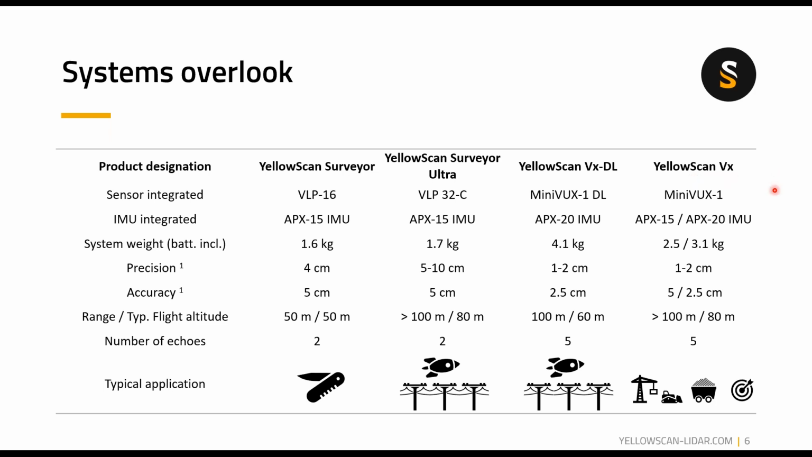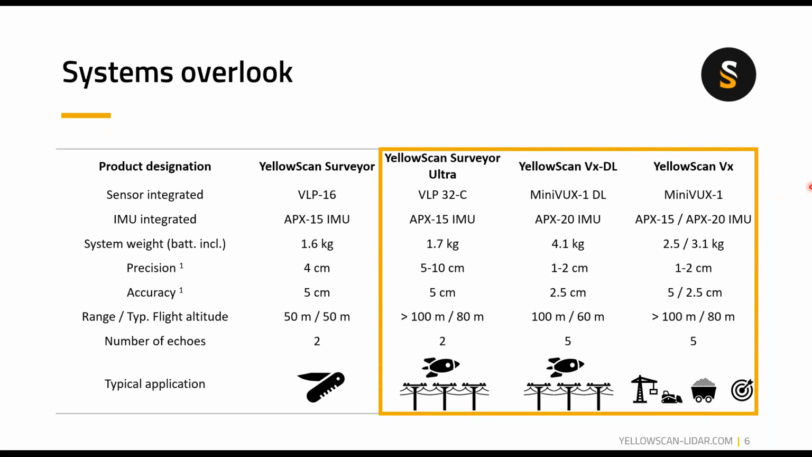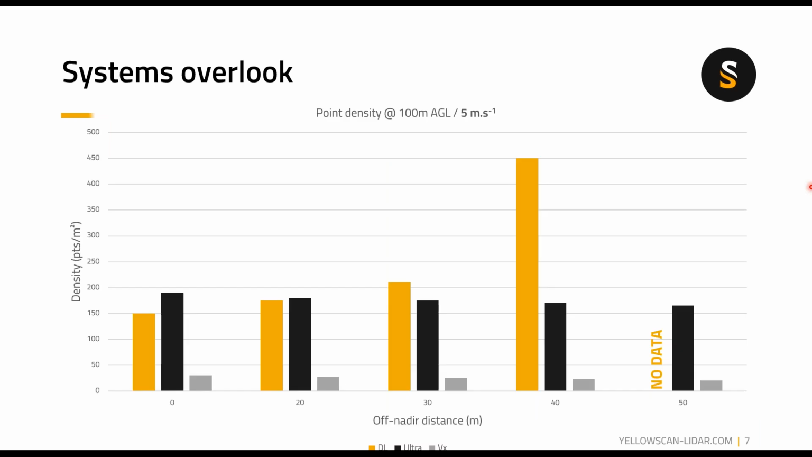So now that we've seen a bit more of our systems, we will focus more on the 3 that are circled here, because they have more similar capabilities. The Surveyor is more of a flexible tool, and the 3 on the right fit in kind of similar applications potentially. So first, we'll look at the point density at 100 meters above ground level at 5 meters per second.